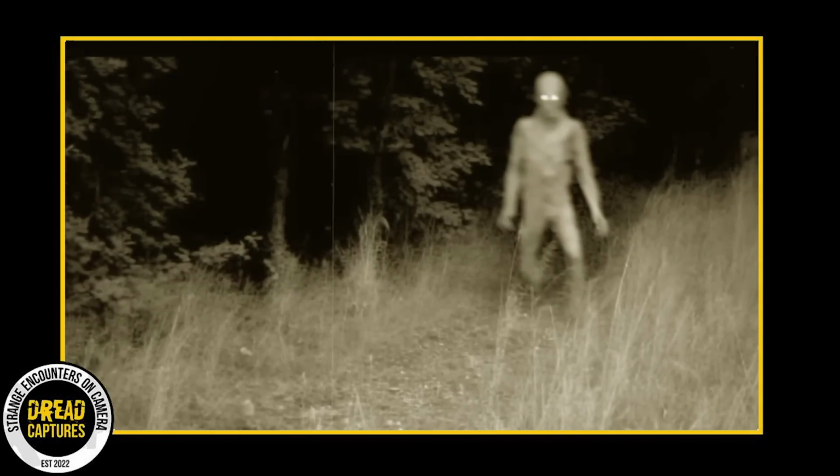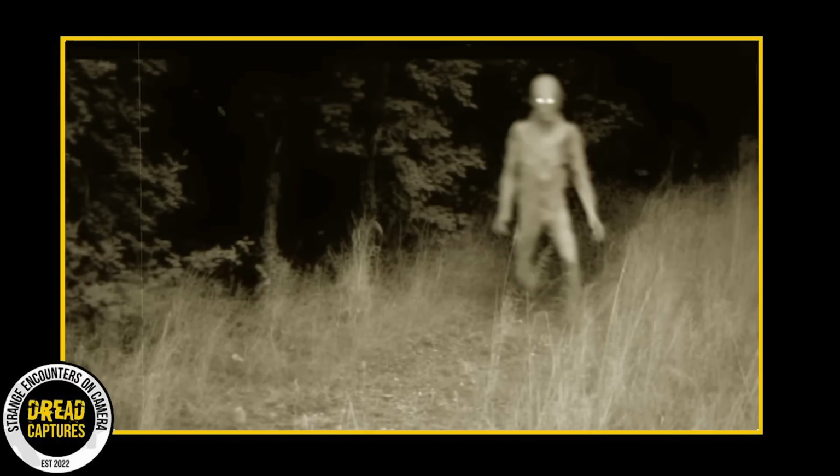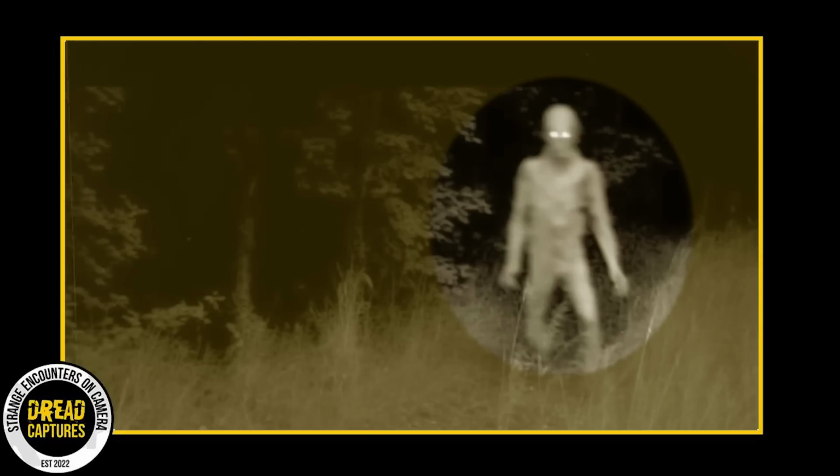Could this blurriness be a result of camera movement or some other technical glitch? Or perhaps, as some might suspect, could the image have been altered or manipulated in some way? Skepticism is a healthy approach, especially in matters like these, so a part of me wonders if this might not be as paranormal as it initially seems.